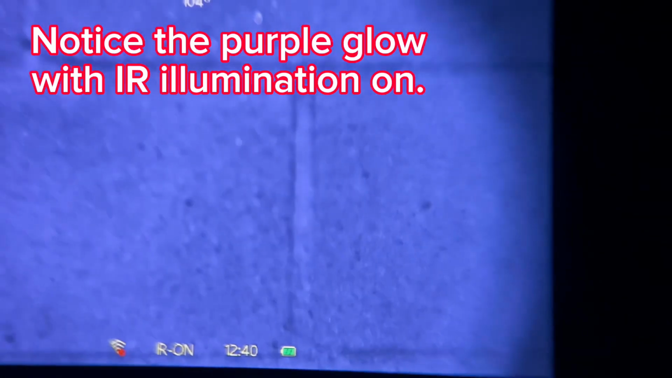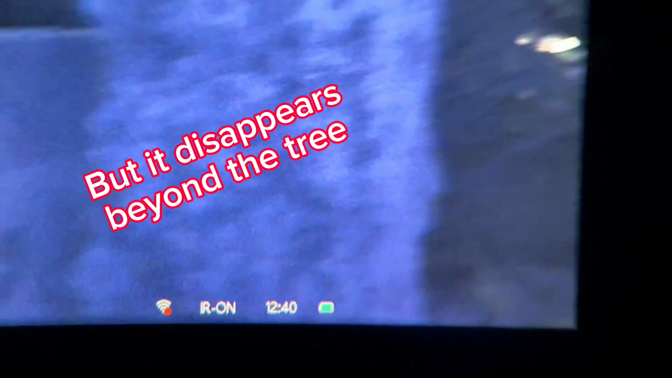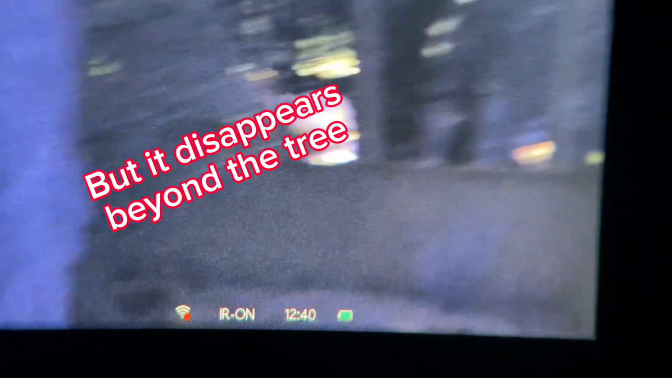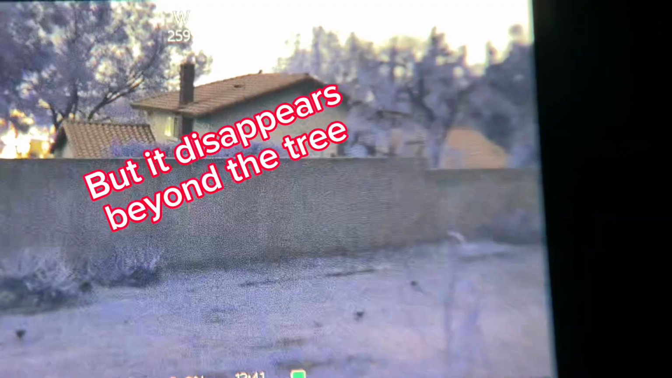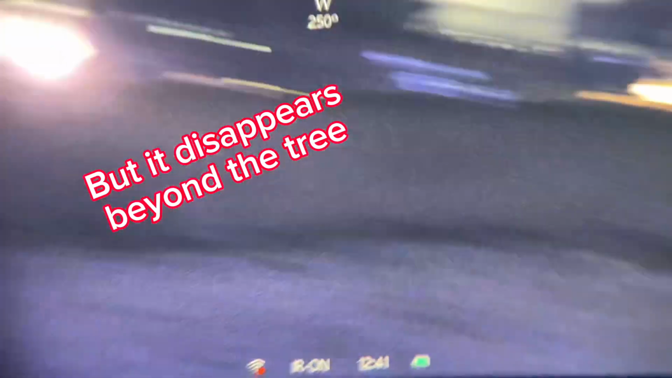The IR is on, gives it a purple glow there. And it's just on. This is not IR setting 1 or 2 or 3. It's just on. And so what happens is that purple hue, that purple light, disappears beyond that big tree that we just saw, and it reappears there. You saw it really quickly, and here it is on the wall again. You can see that with just the IR on, that itty bitty bit of illumination gives a little bit of glow.